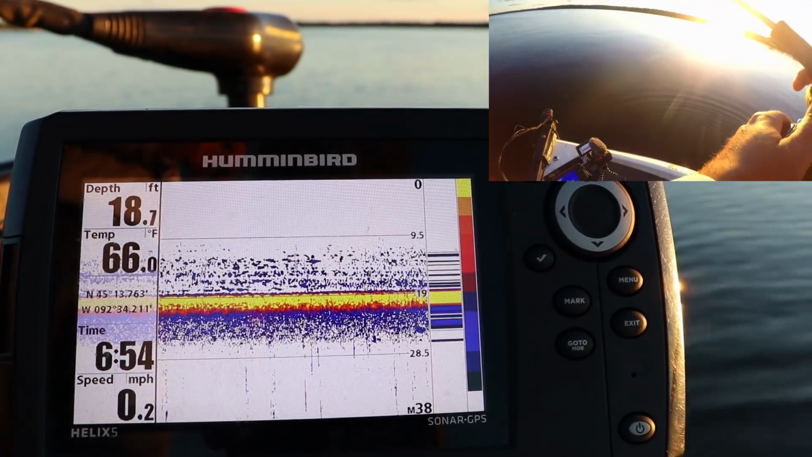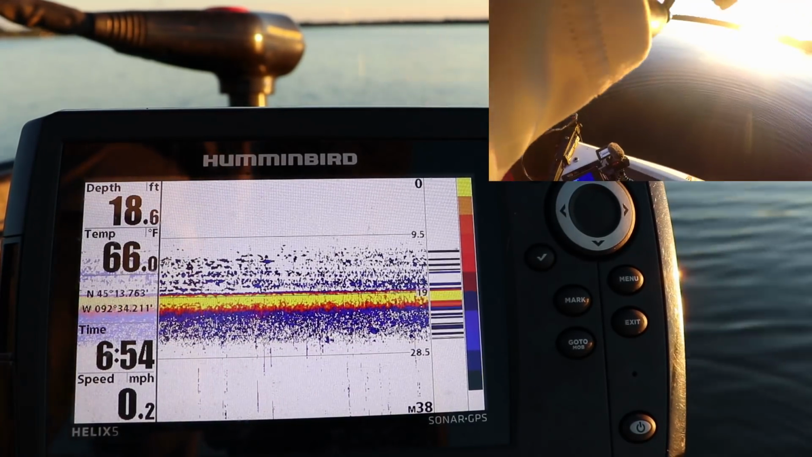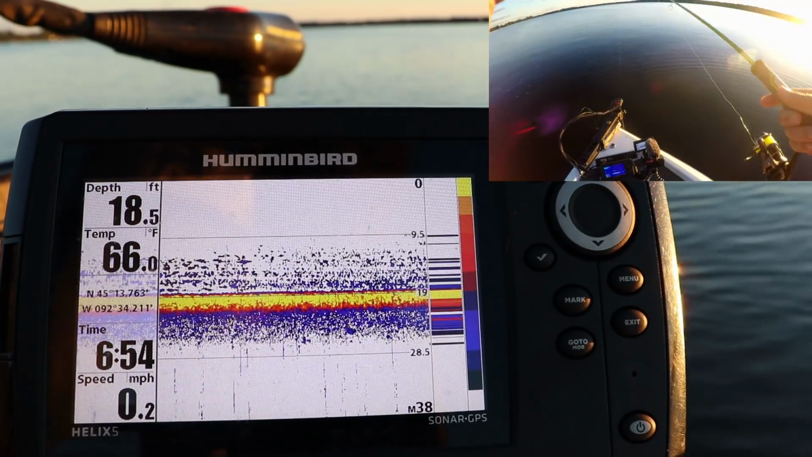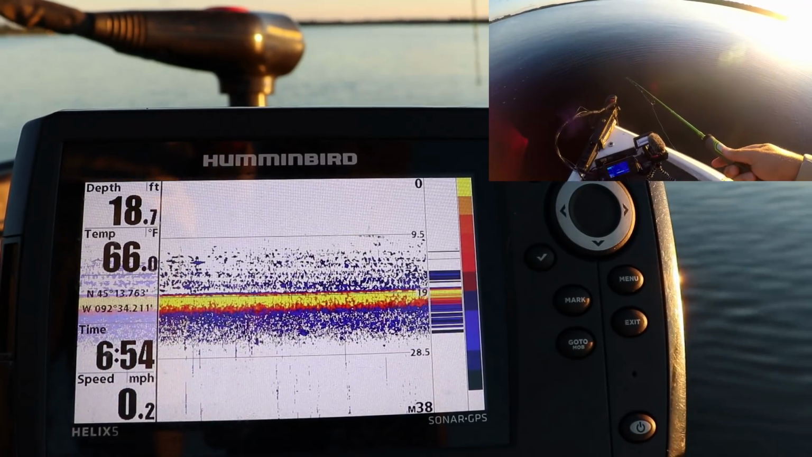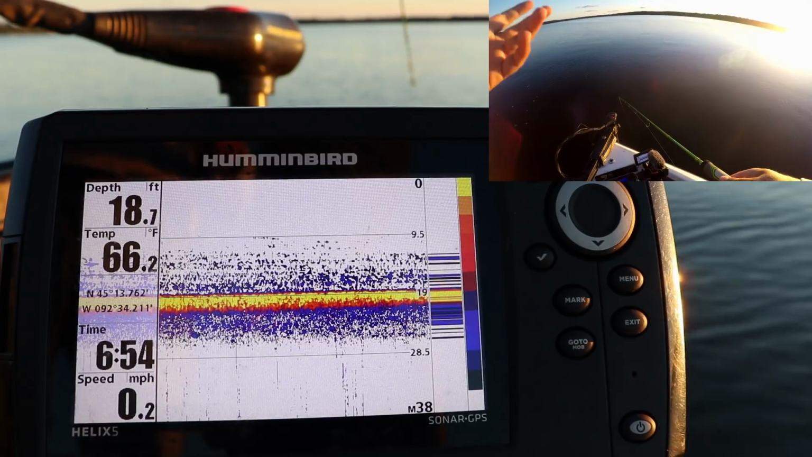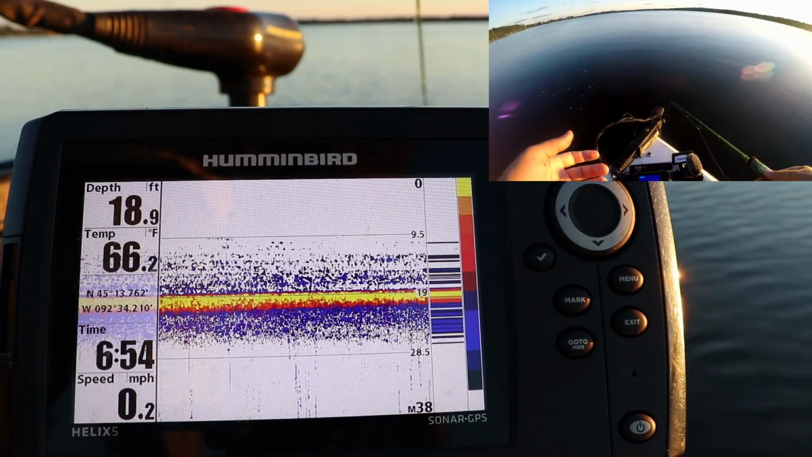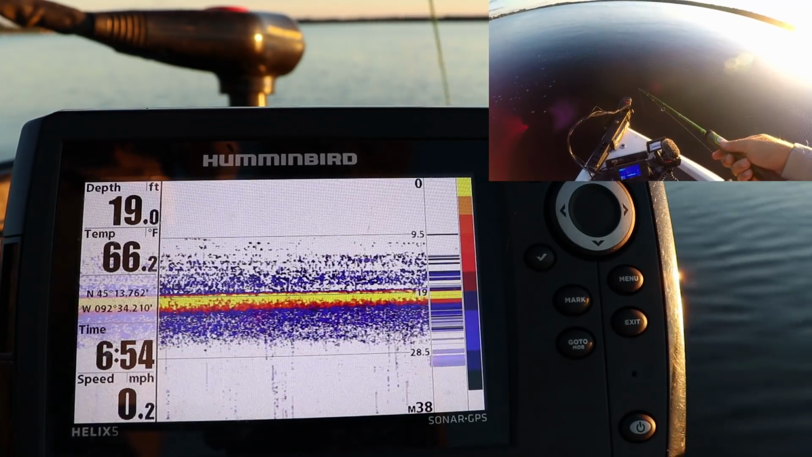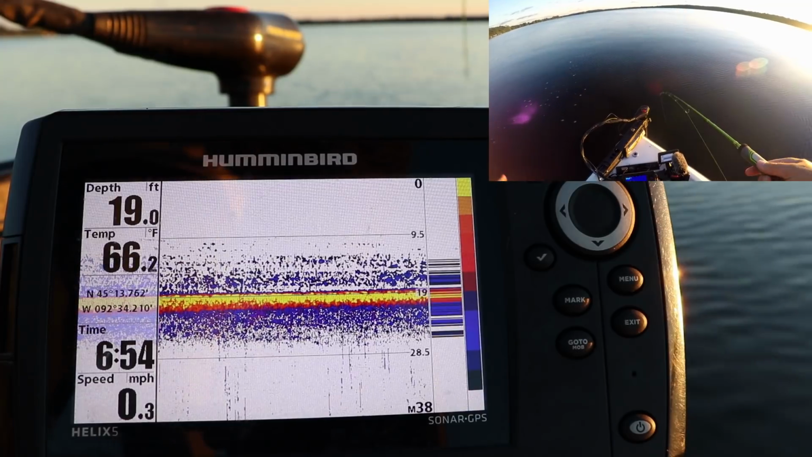So what I try to do with these lipless crankbaits, you can cover a ton of water with them, okay? I prefer to cast these over the jigging wraps that I use a lot. I find these easier to judge how far they fall in the water column. The jigging wraps, I think they're just a little too heavy. It's hard for me to judge, am I 5 feet down, 10 feet down, 20 feet down?